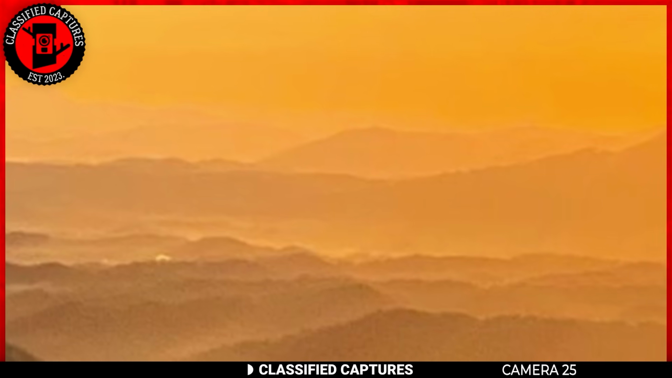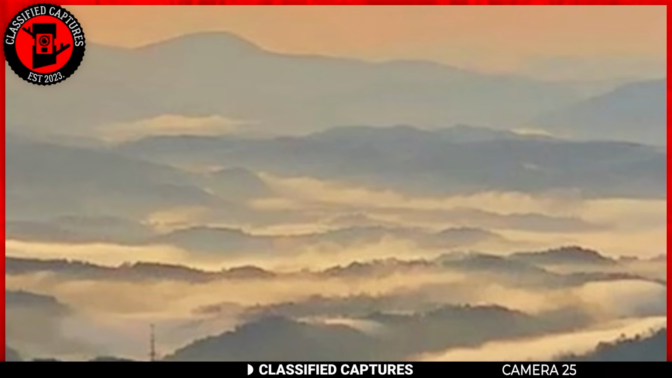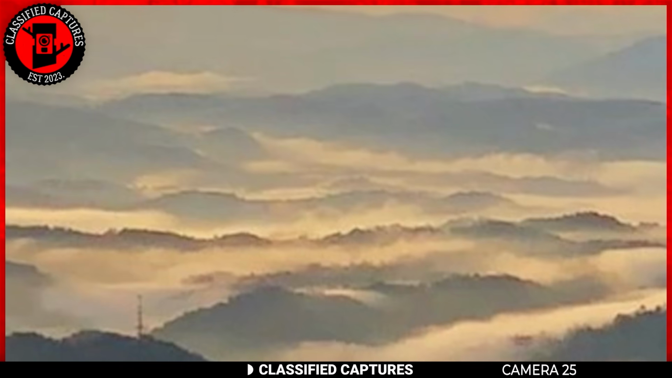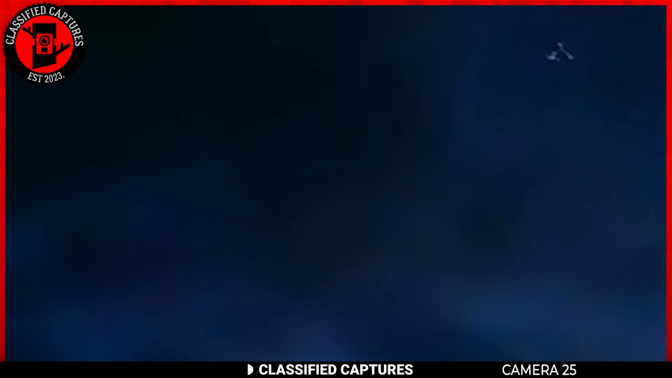A man visited Clingman Dome taking several beautiful photos of the sunset. But after returning home and reviewing the images, he noticed something strange. In the top right corner of the sky, there was an odd-looking object. This object didn't resemble any known aircraft, and its triangular shape stood out against the evening sky.